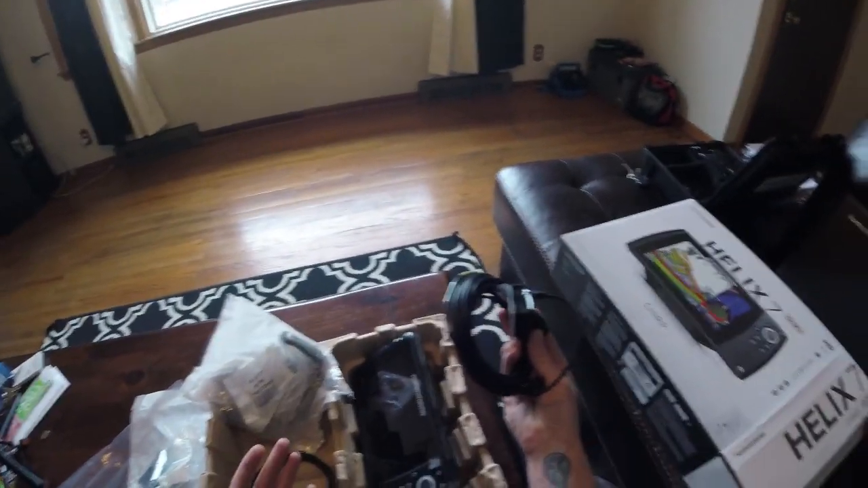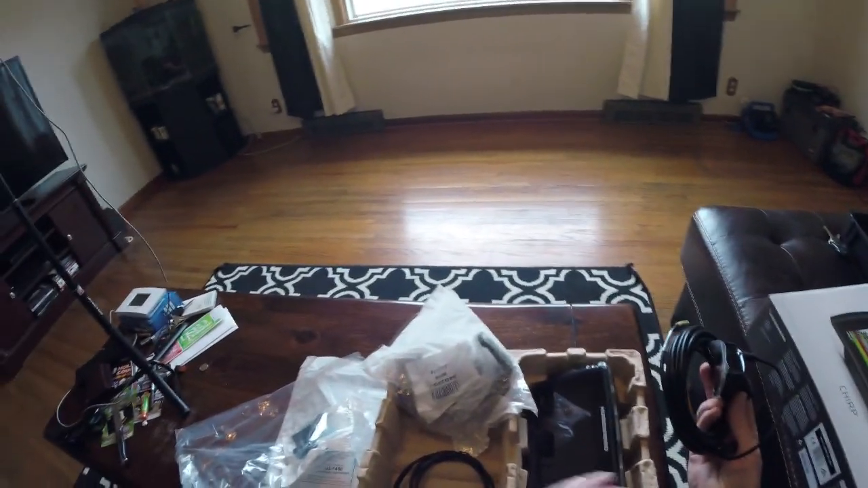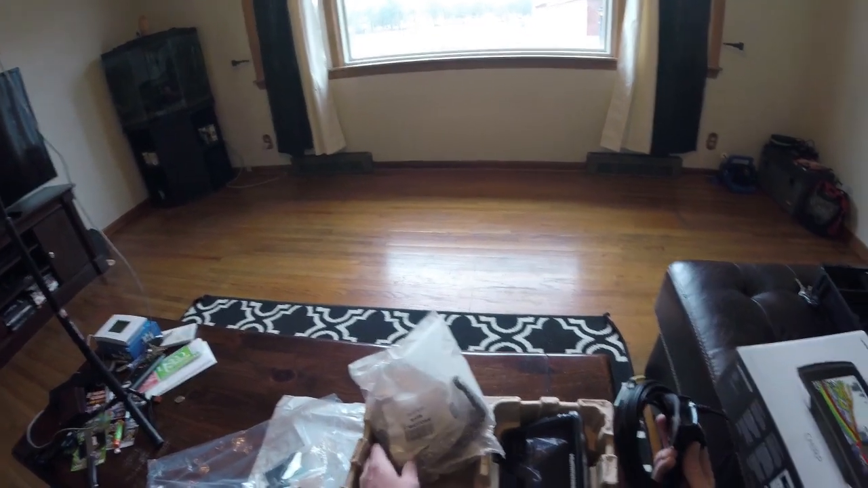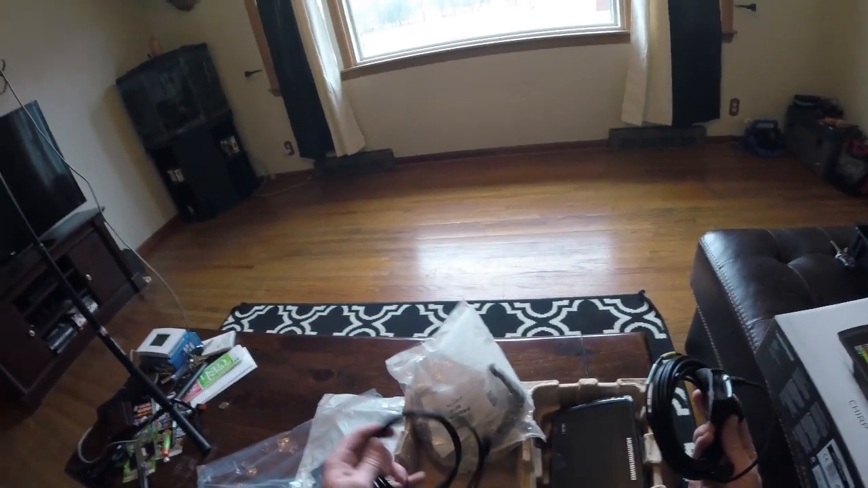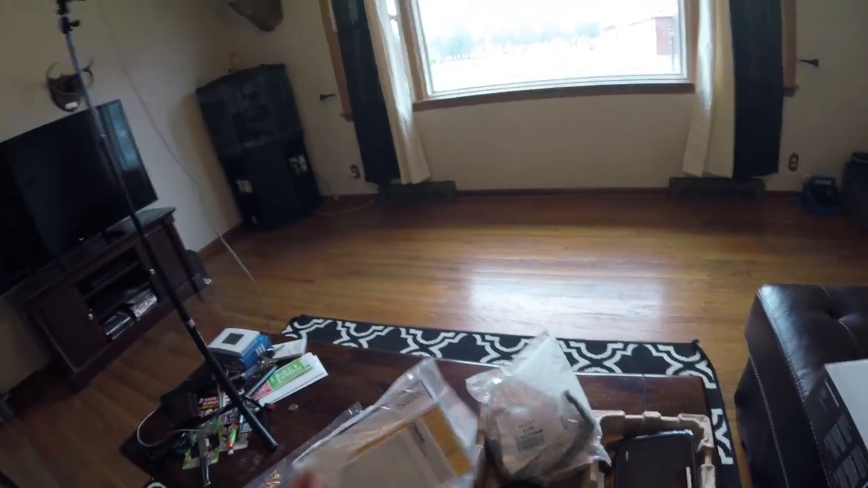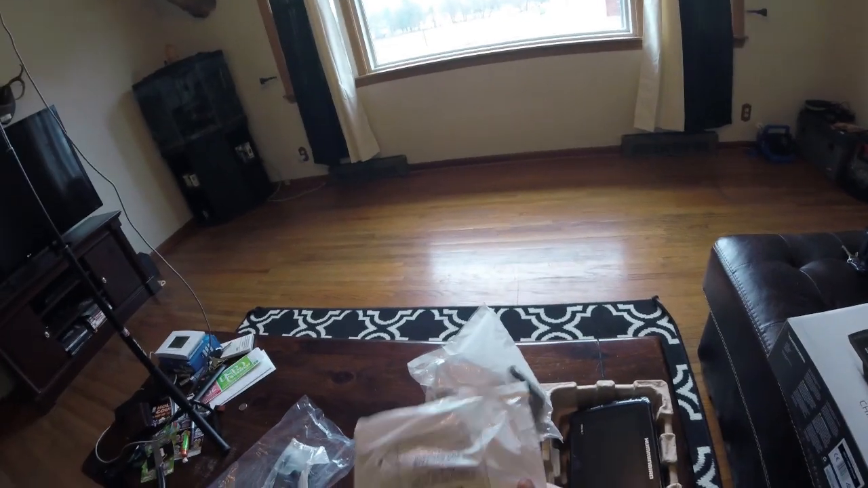So inside the box, we have the unit, the 7-inch unit, the gimbal mounts and hardware for mounting this Helix, the power cord and the transducer, and the book of instructions and paperwork for it.